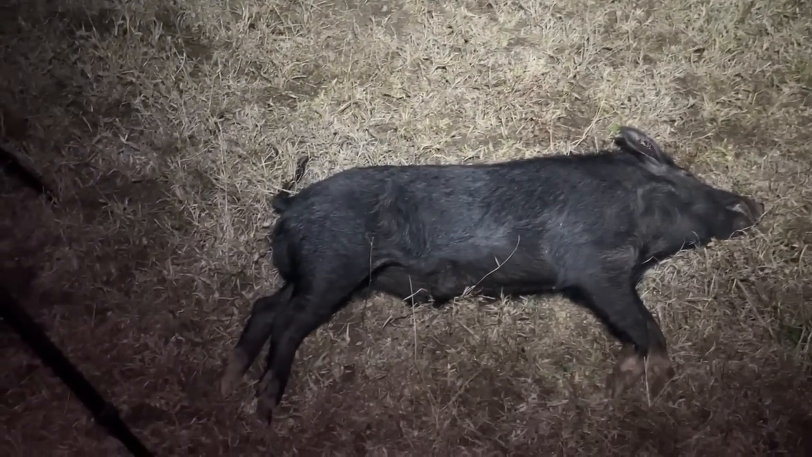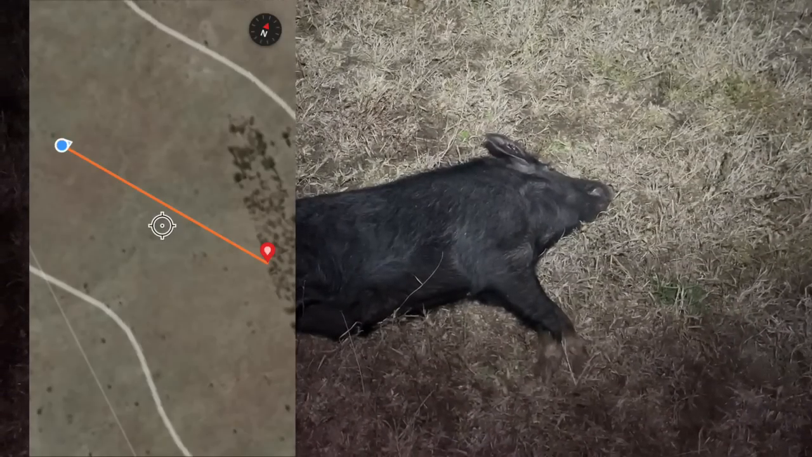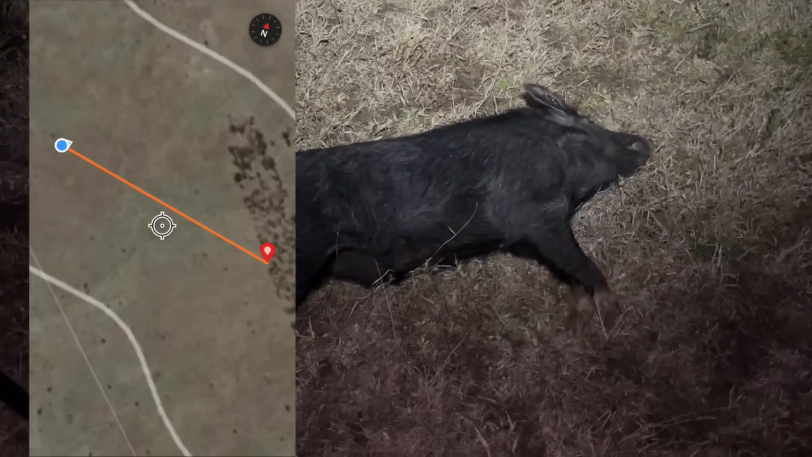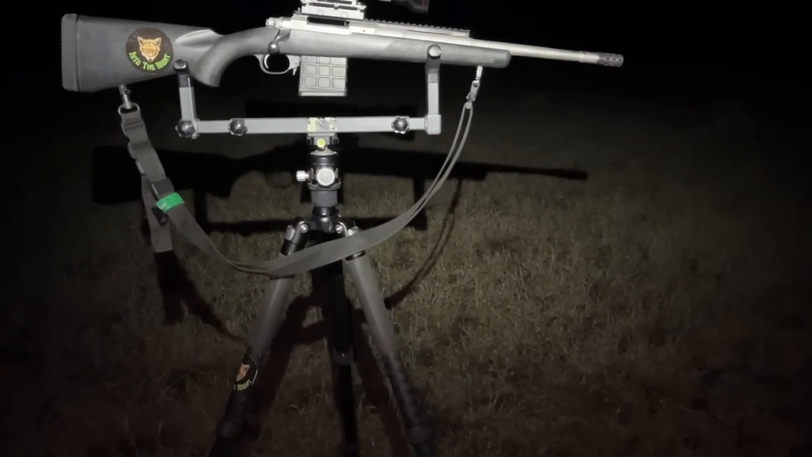So I only ended up with the 5 pigs. But that other shot, I measured the distance and it was 253 or 254 metres, I think. So it was a pretty long shot for shooting with thermal at night with a pig on the run.